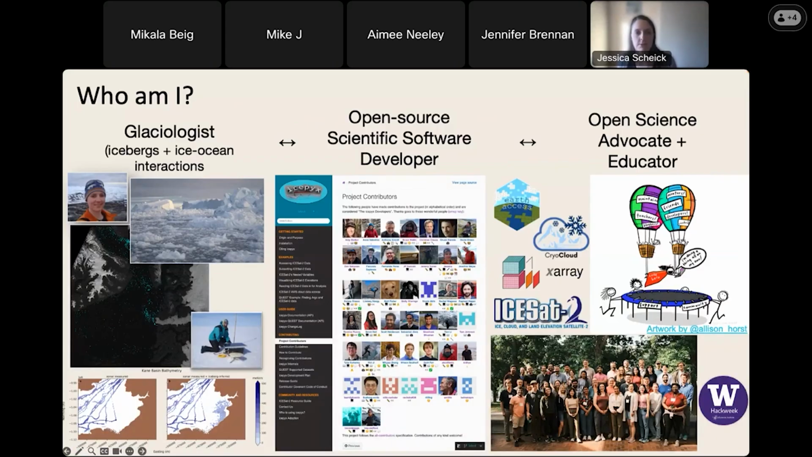And I still do some of that work. That's really what drives my interest and motivation in creating scientific software, and in particular, open source software. I'm also an open science advocate and educator. I work both with the University of Washington on their Hack Weeks, as well as in a number of other forums to help other researchers build their open science and collaboration skills.